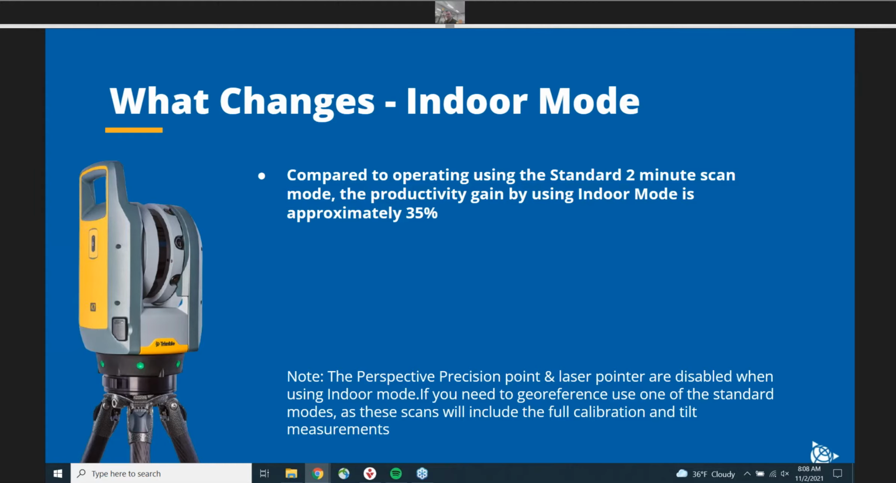And one thing I do want to mention, some initial feedback that we actually got, was it seemed like the indoor mode also had a little bit less noise compared to the 2 minute for those longer scans where you might be getting a little bit more range noise. So if you start using it and have any feedback, feel free to share that.